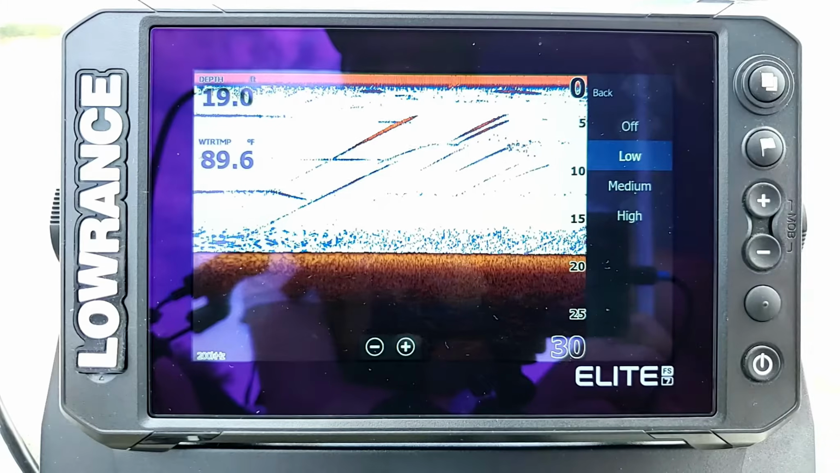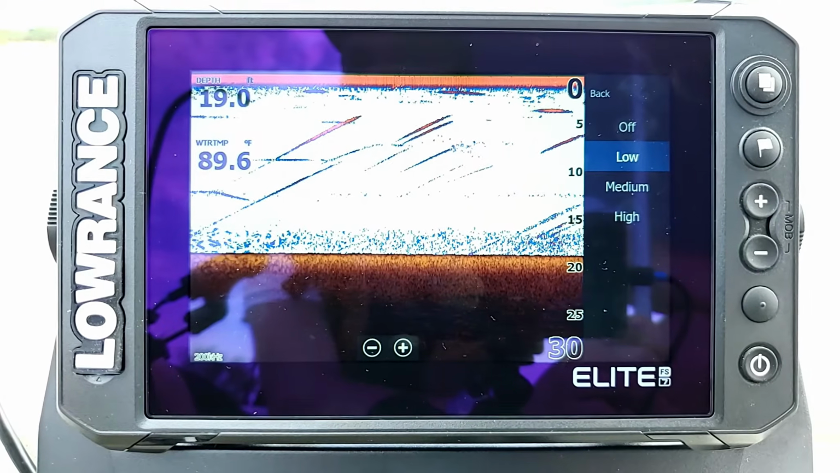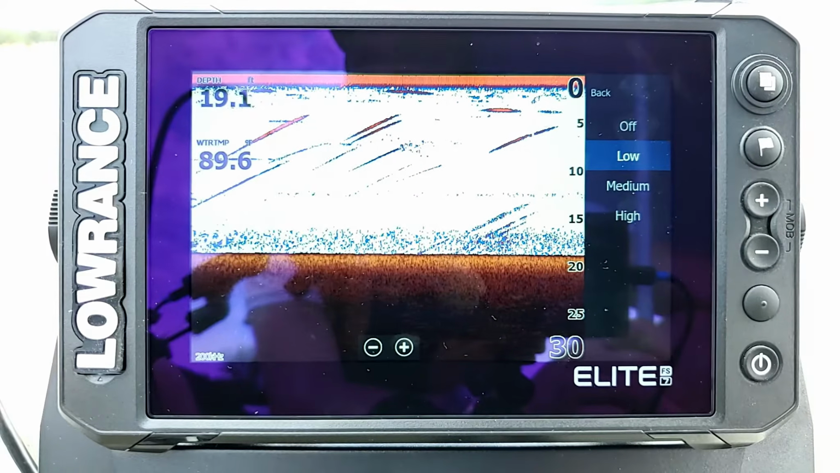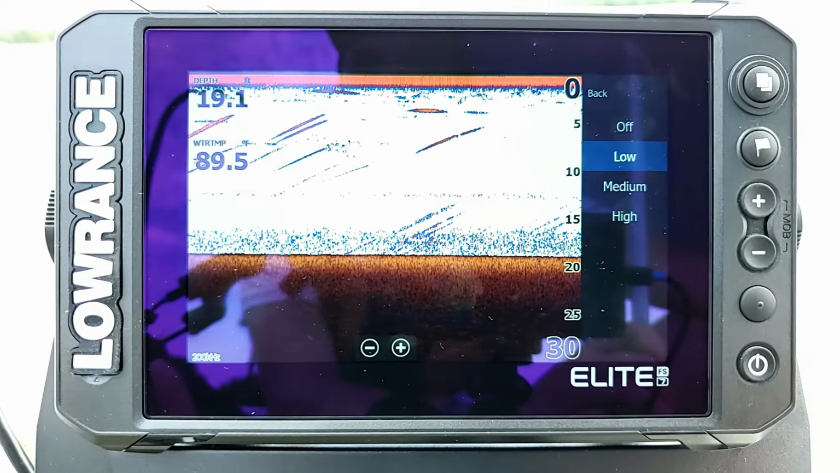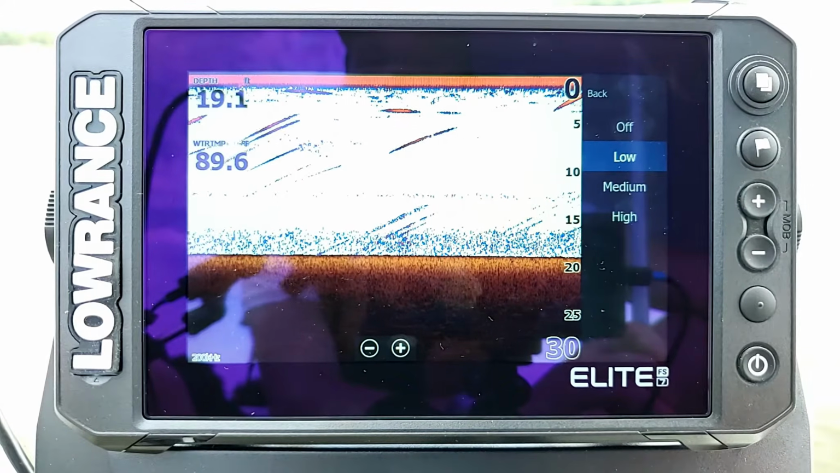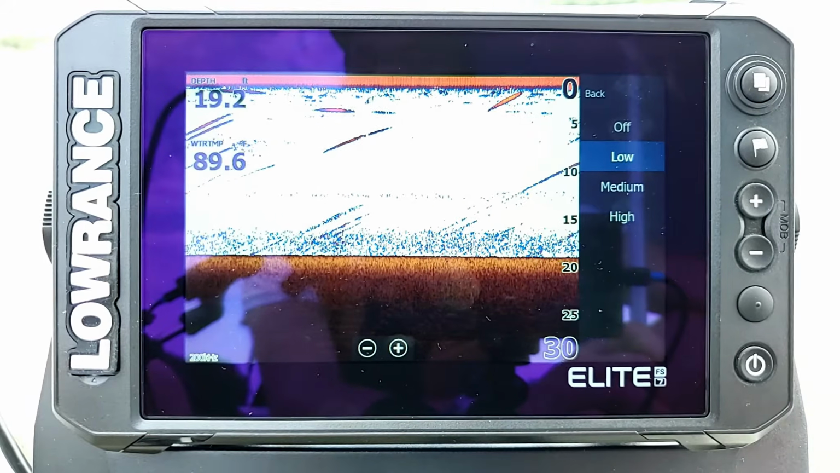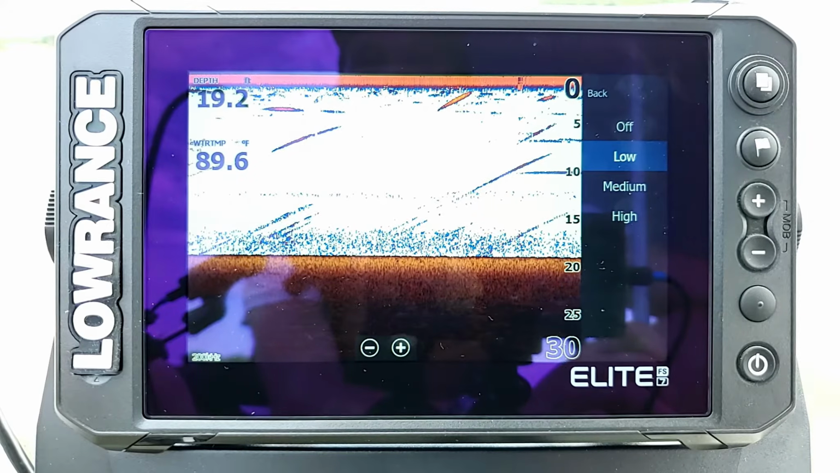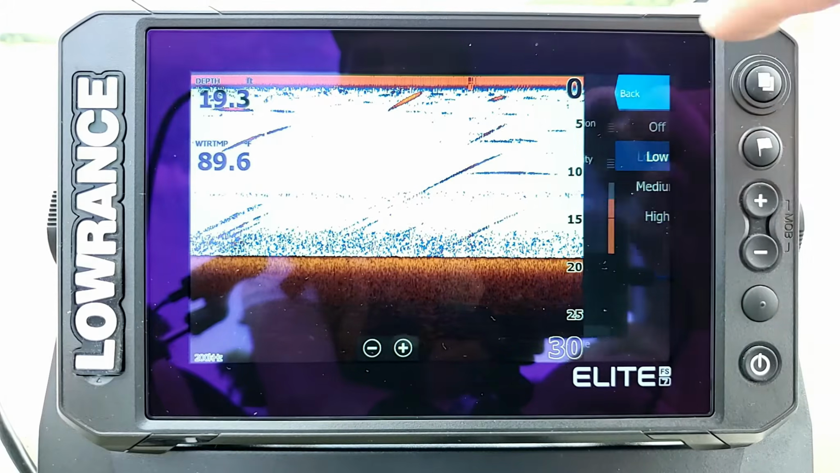And if you start to get that, you can go in and increase your noise rejection, and it'll help filter that out and give you a much clearer picture. But for me, I'm just on a kayak out here in the middle of the lake and no one's around, so I can just leave mine on low or off because I really don't need to use it. But for some of you, you may actually have to use that feature because you're picking up too much noise from maybe your motor or your trolling motor, or like I said, just other people in the water or other sonar signals. But for now, I'm going to leave mine on low and I'm going to go back.